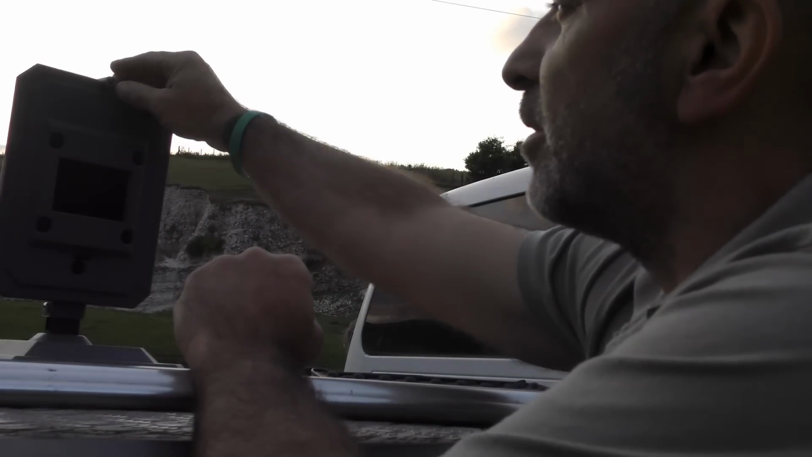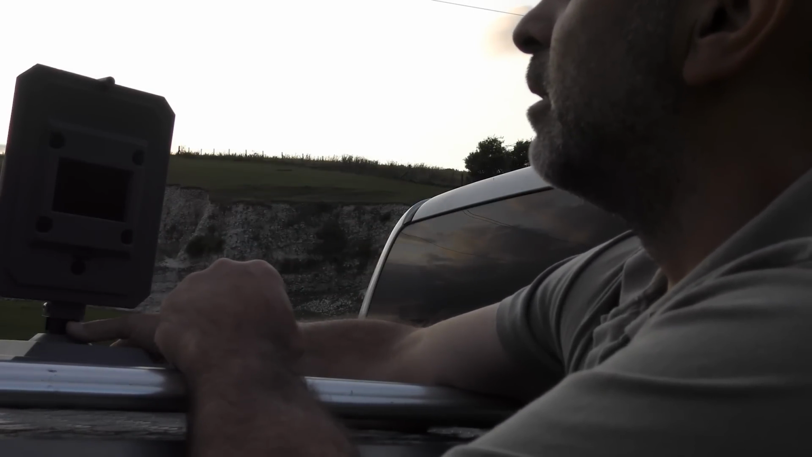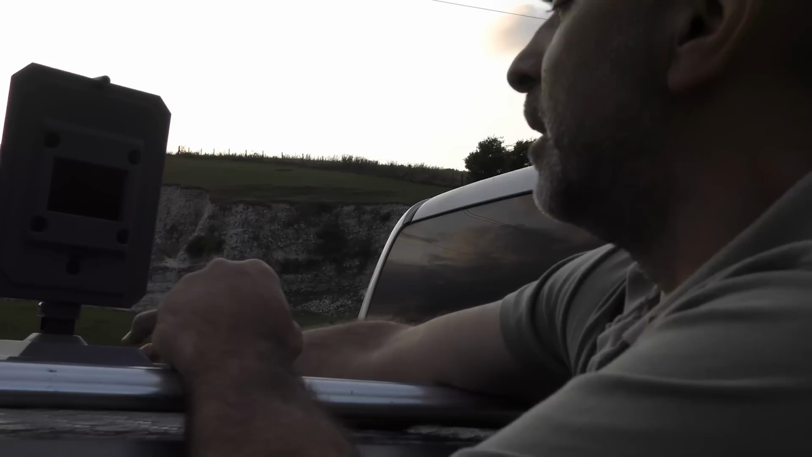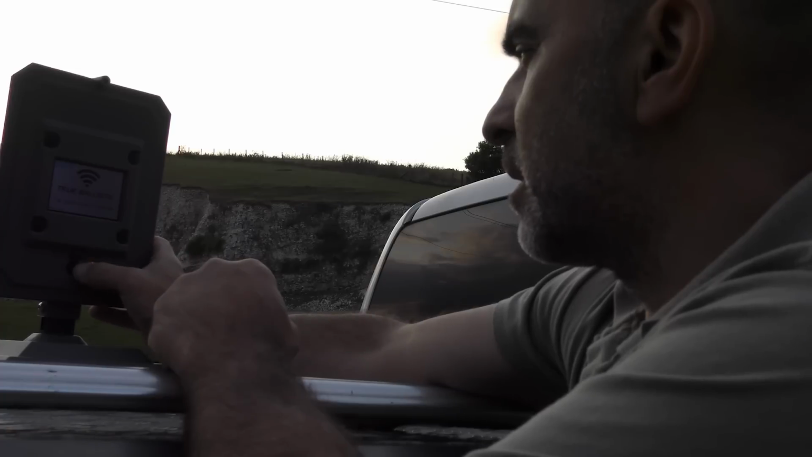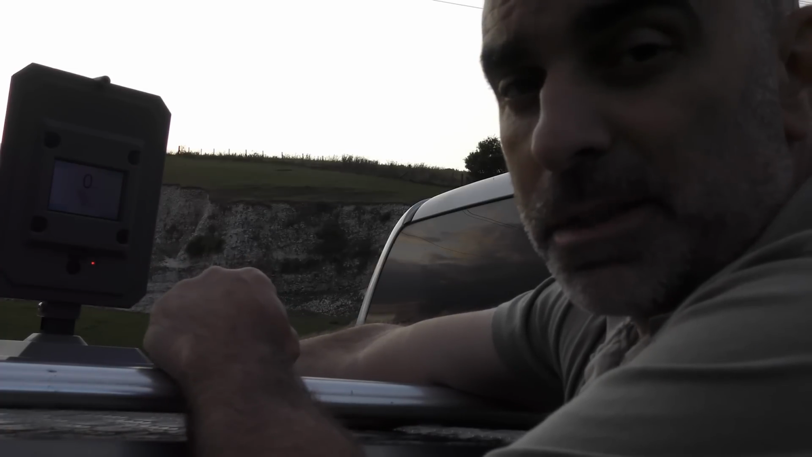So apparently we need to use this little tube on the top here as like a little viewing window. Aim that towards our targets, which are around about there. Okay, turn it on. There we go. Tap button to activate. Right, okay, so we're ready to take our first shot.